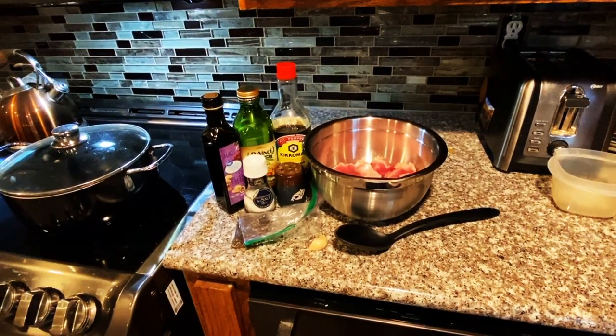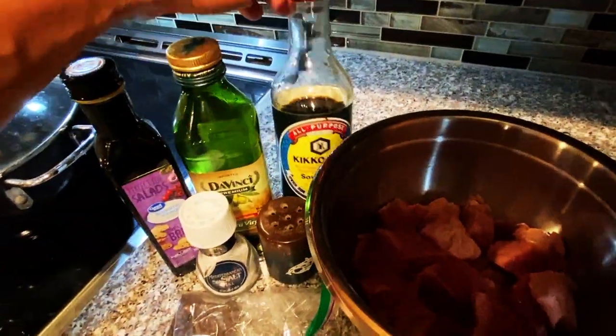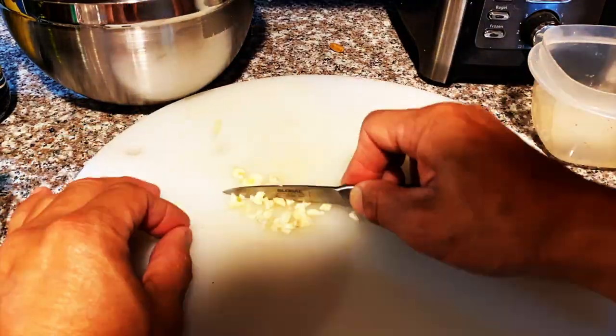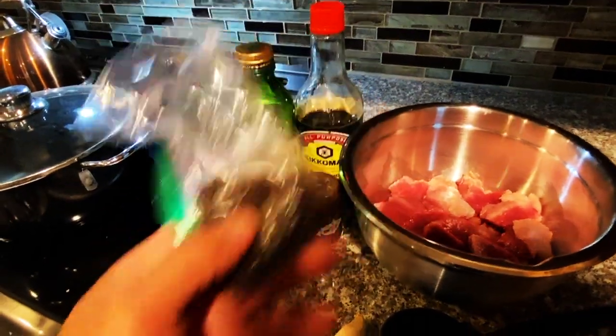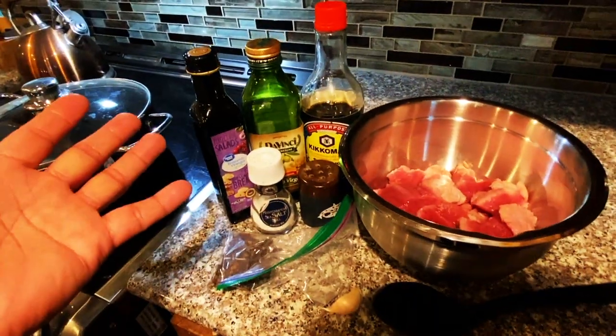Three primary ingredients you will need for this recipe are soy sauce, garlic, and this will need to be minced up, and peppercorn, or what me and my brothers used to call pepper crack growing up, because this stuff is awesome on any meat. Everything else will just be added flavor.